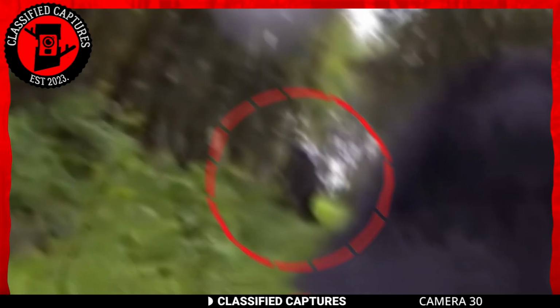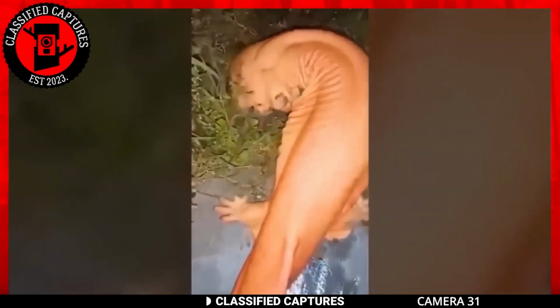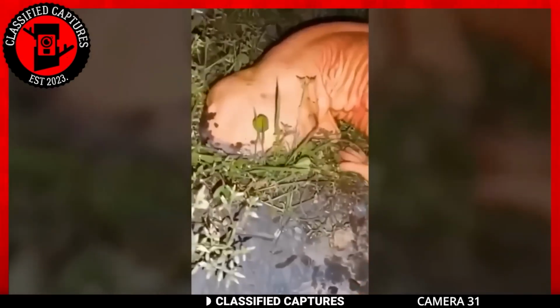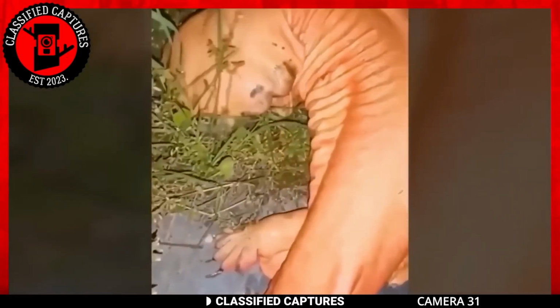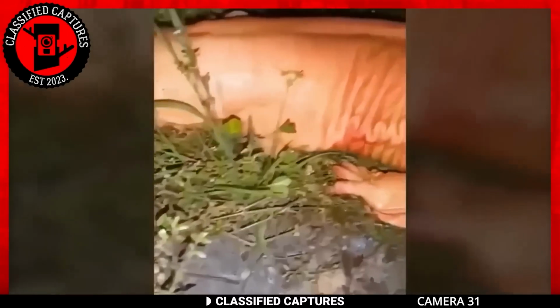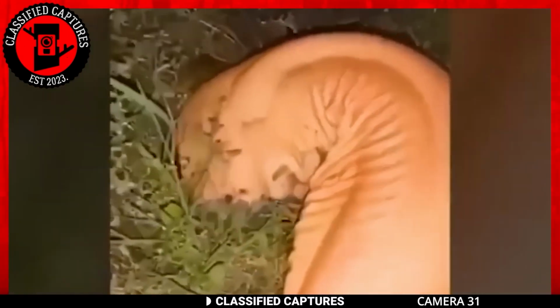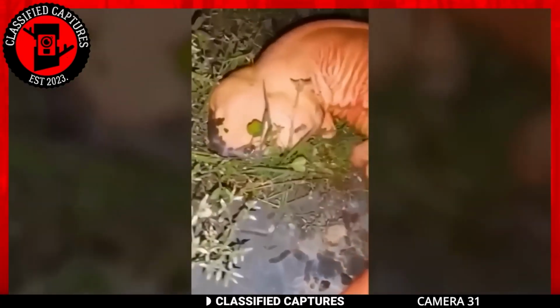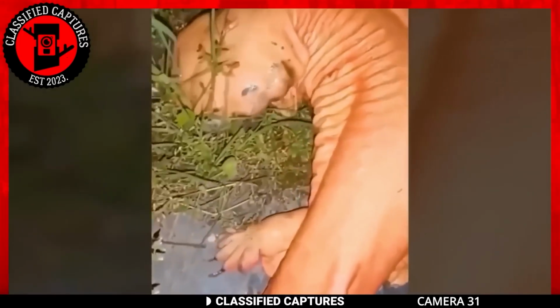Now, we have shown you some exotic creatures on this channel, but I doubt any can compare to what I'm about to show you now. What do you think this orange creature is? When the footage was originally posted, a number of Trailcam enthusiasts believed we were dealing with some extraterrestrial or, simply put, an alien. It reminded them of John Carter's companion from his books and movies, only this creature doesn't seem to have the speed of light.